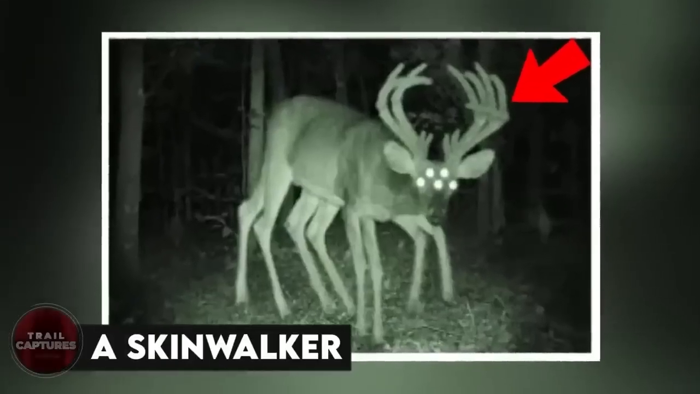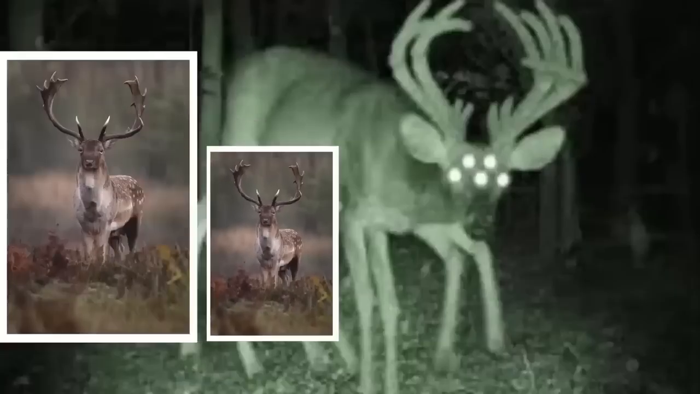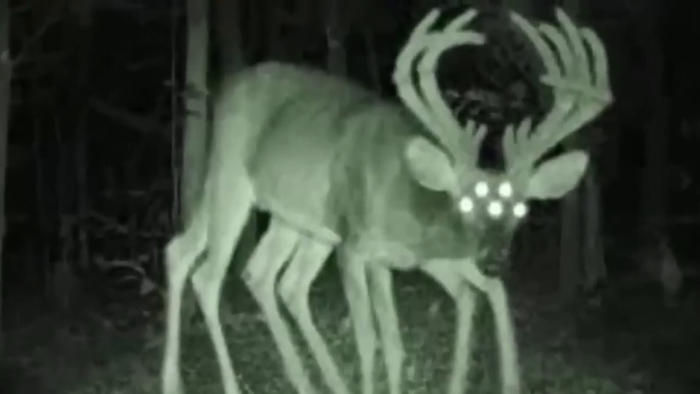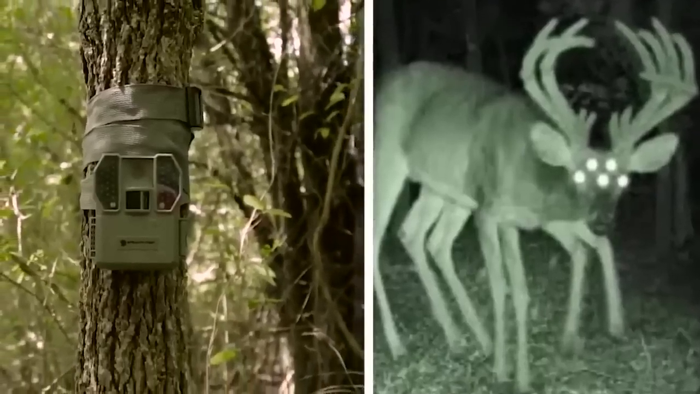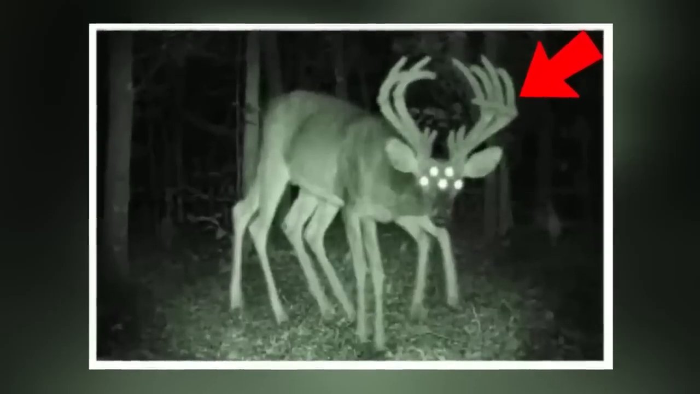A skinwalker. Is that a deer? Or maybe it's two deer. But two deer can't really mix into each other like that, can they? When this picture was uploaded on the internet, the man whose trail cam took it claimed that it was a skinwalker, and the more we look at it, the more we start to agree with him.